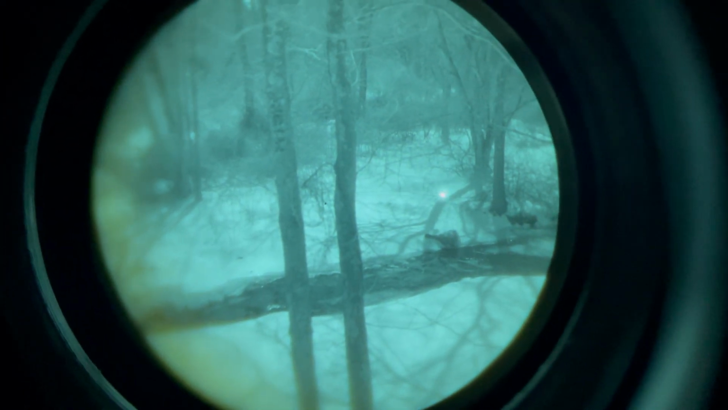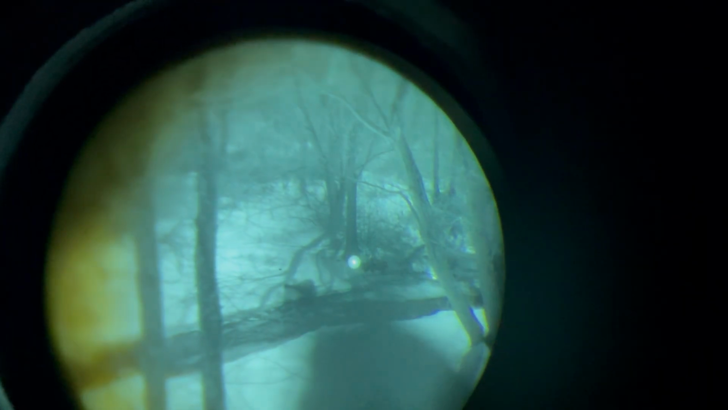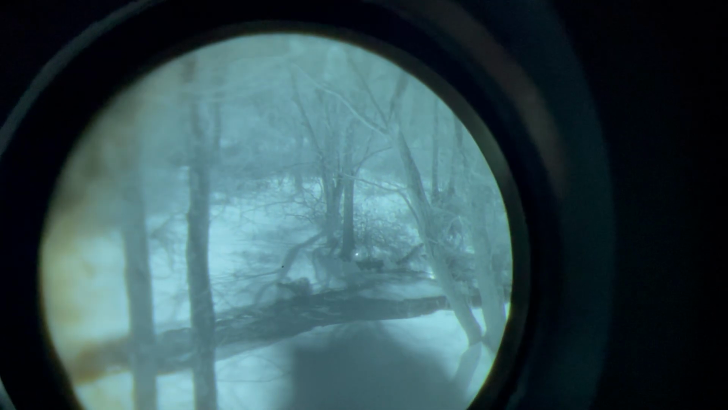For comparison's sake, I put up a clip of the PVS-14 with both aiming solutions. The PVS-14 has a way better field of view, clarity, and peripheral vision, but its price certainly reflects it at 20 times the cost.